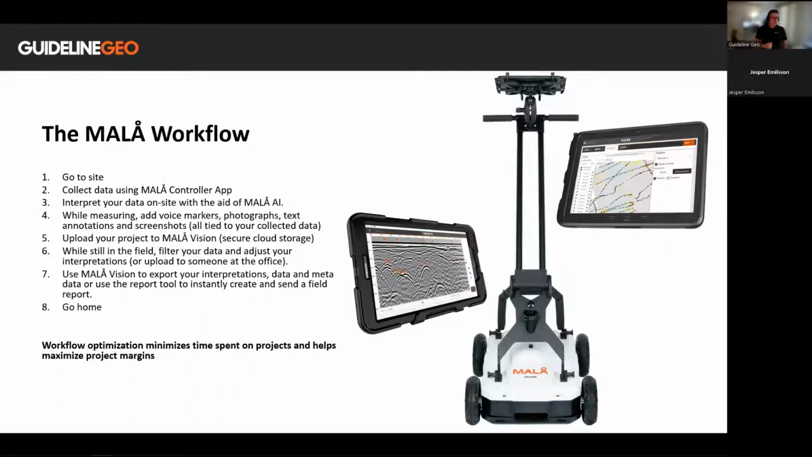And if you want, you can work with Molovision on your tablet in the field, filter your data, adjust your interpretations, or you can send that off to a colleague sitting by a computer waiting for your data to come in. Then you can use Molovision to export your interpretations, your data, metadata, or use the report tool to instantly create and send a field report. And then you can go home.